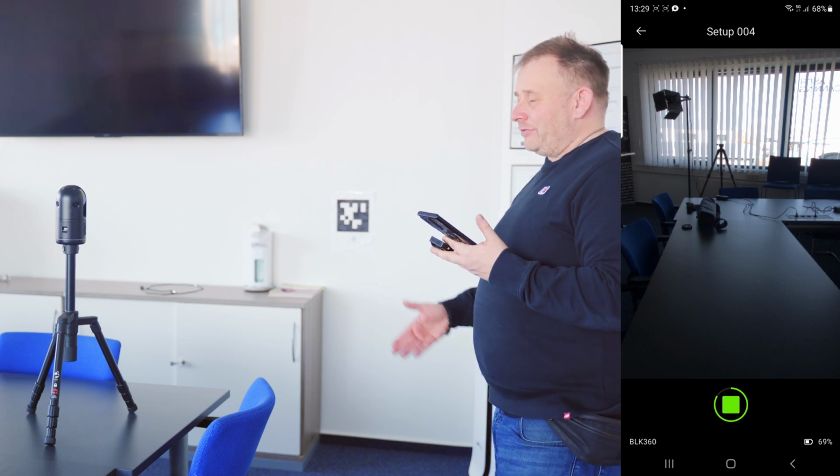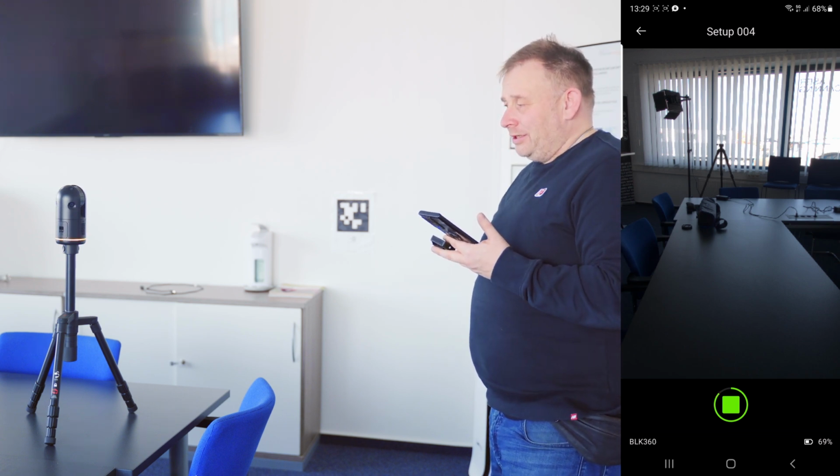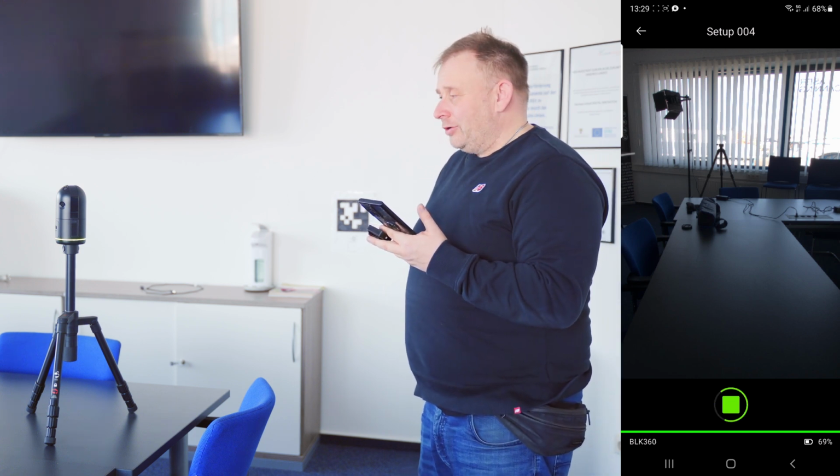What I can say is you have 3mm accuracy, I think, on the lowest point. On 10 meters, 3mm accuracy, and the further away you are, I think the accuracy then goes really down. It is not comparable from the datasheet to an RTC 360, but for indoor scanning, I think for many applications it's totally okay.